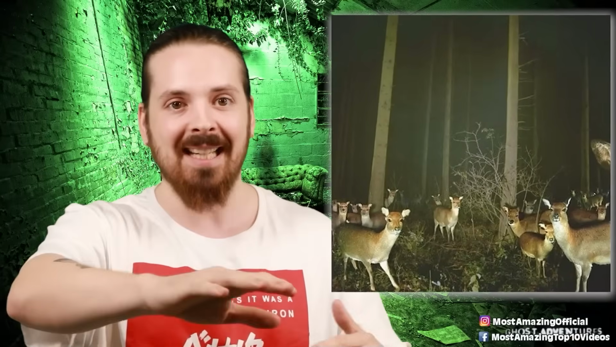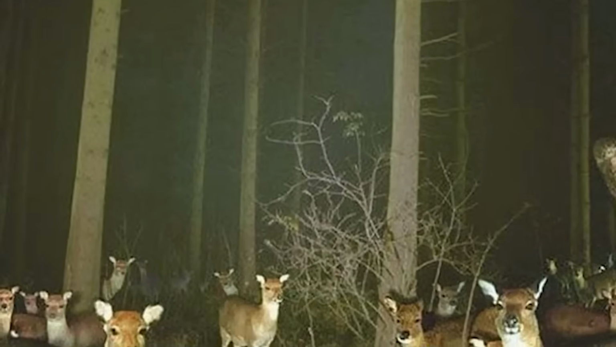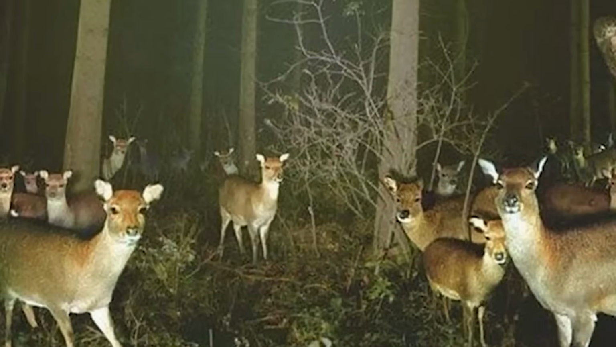Like, there's just too many goddamn deer in this forest. It looks like a deer army. It's reminding me of Saruman's Uruk-hai, swarming the forest to capture Frodo here. Right? Isn't everyone else thinking that? Looking at this picture, everywhere you look, there's another deer. They just go on for miles, it looks like.